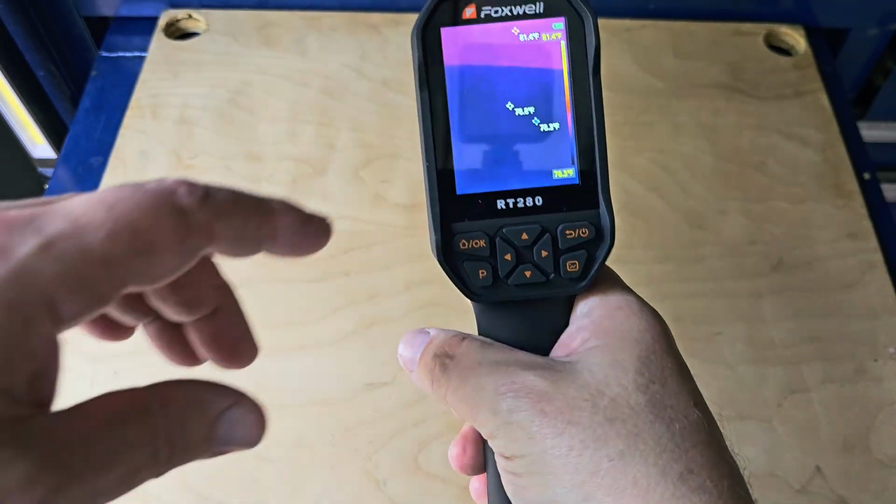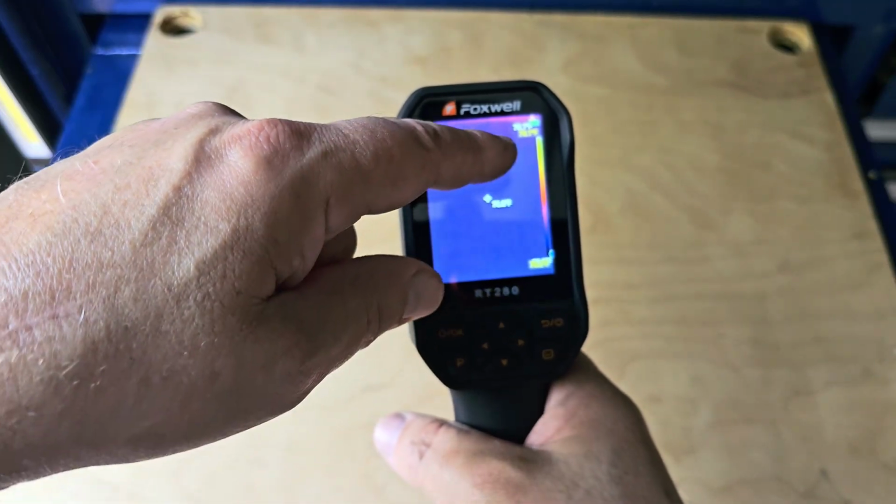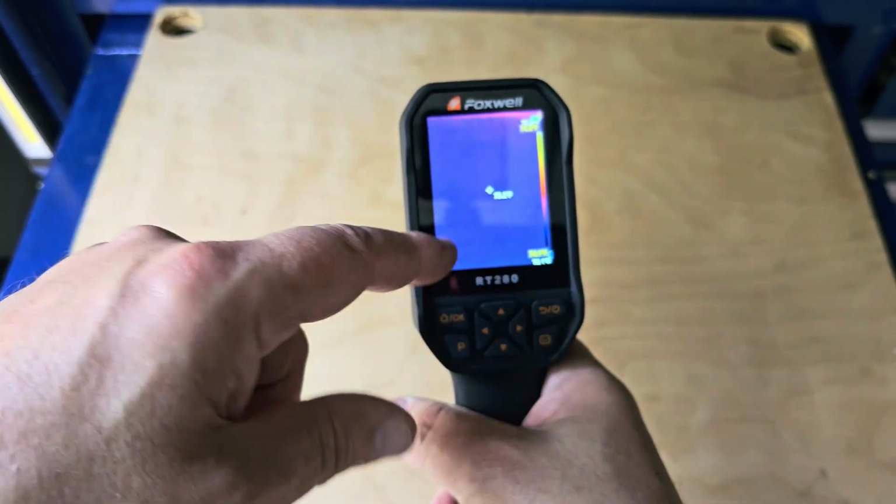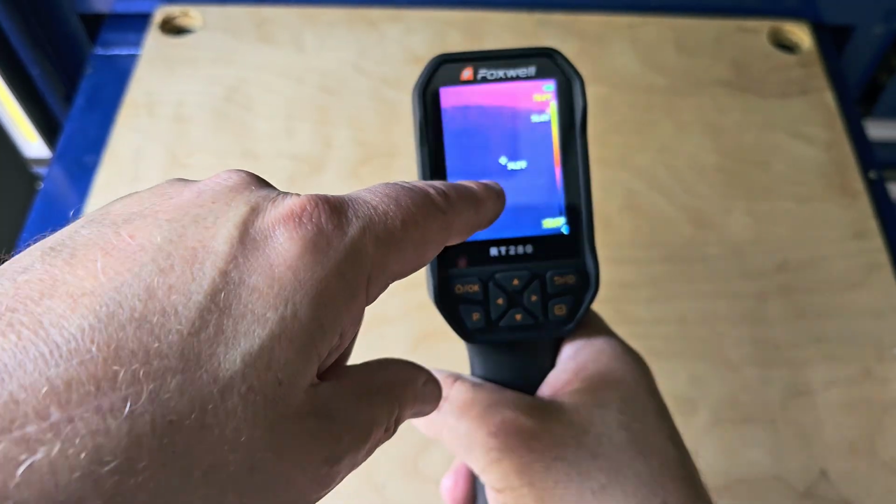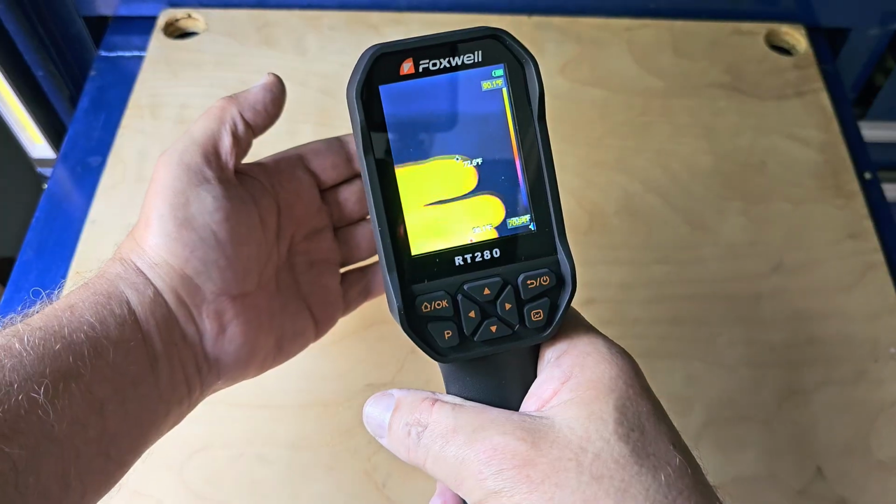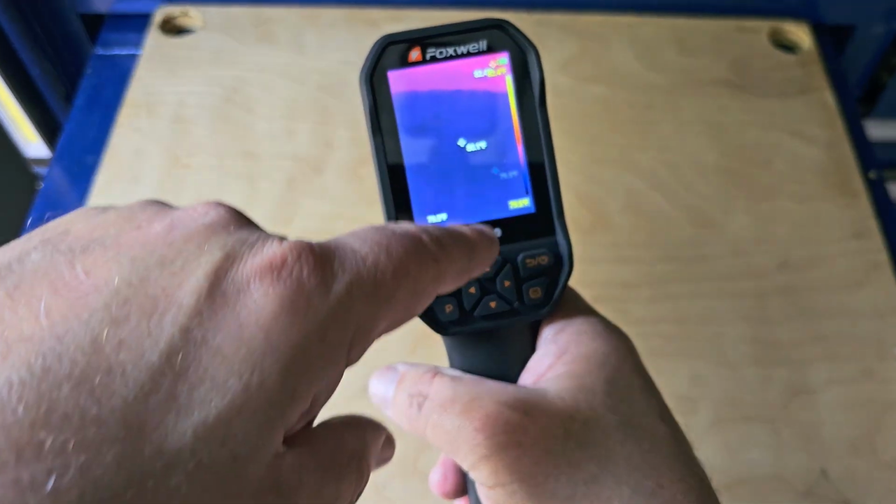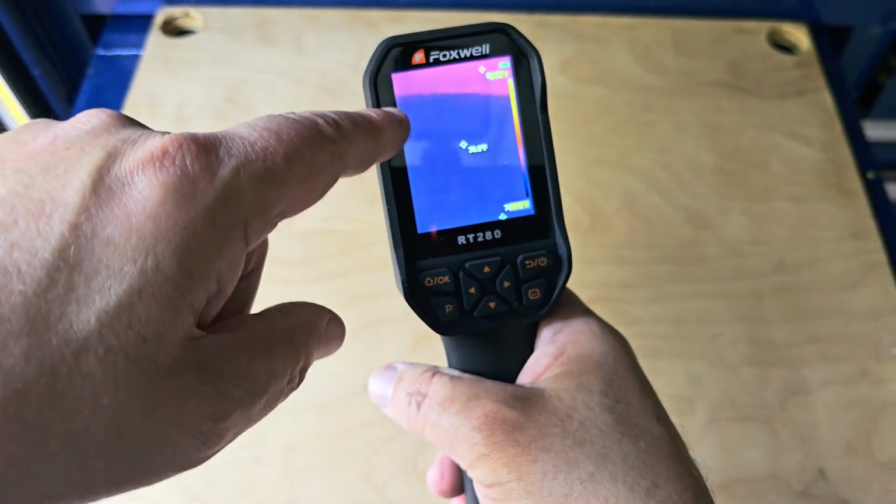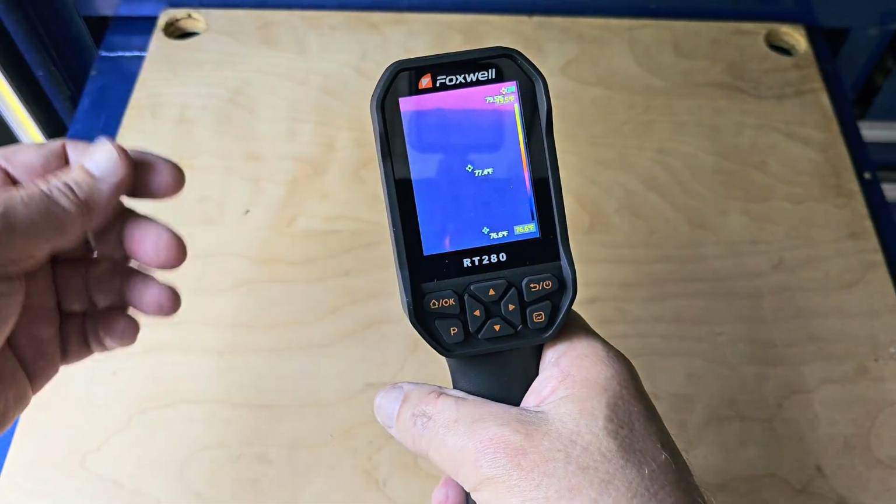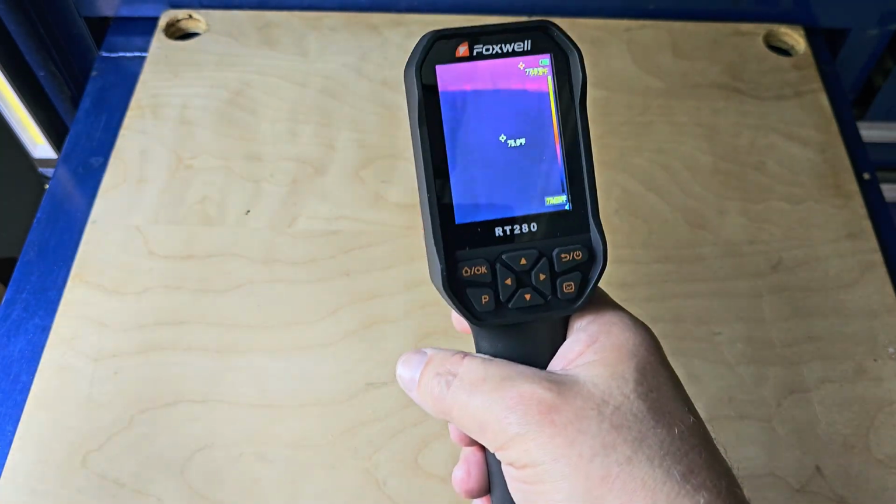The one thing I do like about it is, of course, you've got the temperature scale over here on the right-hand side, and it goes all the way from the coldest to the hottest, but then you see your dots. You've got your one dot right in the middle, that wherever you got that pointed to is going to take the measurement. But you've also got 2 other dots floating around. You got the hottest point and the coldest point on the screen, and that's pretty handy whenever you're scanning stuff.